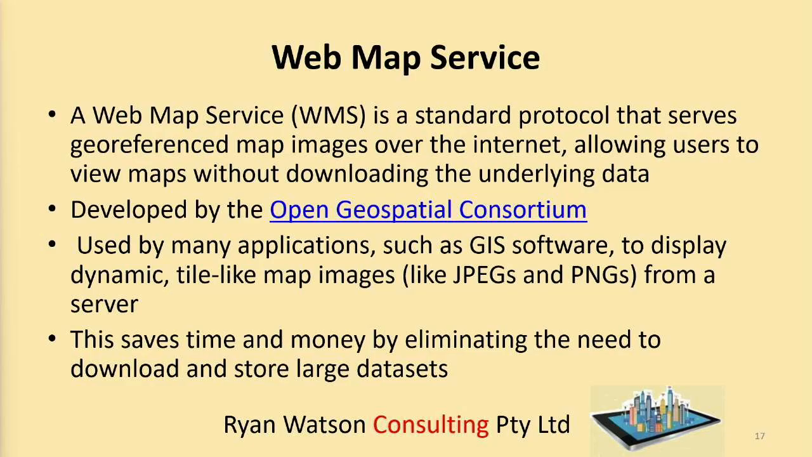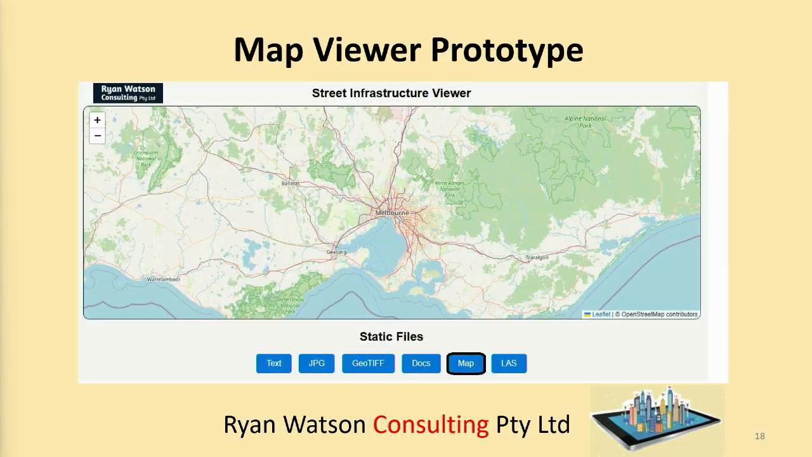Web Map Service, I assume most of you are aware of the Web Map Service developed by the Open Geospatial Consortium. It serves geo-referenced map images over the internet, allowing users to view maps without downloading the underlying data. It's used in many applications such as GIS software to display dynamic map images like JPEGs and PNGs from a server. This saves time and money by eliminating the need to download and store large data sets. Going back to our prototype, that's a map viewer. I think that map looks like Victoria, Australia.